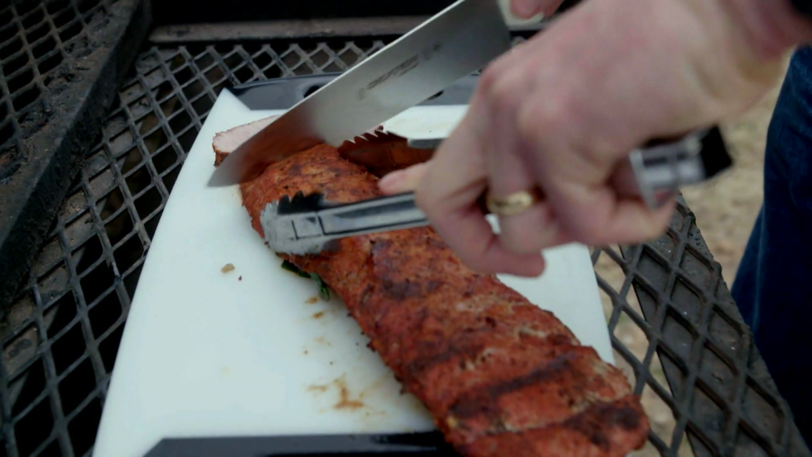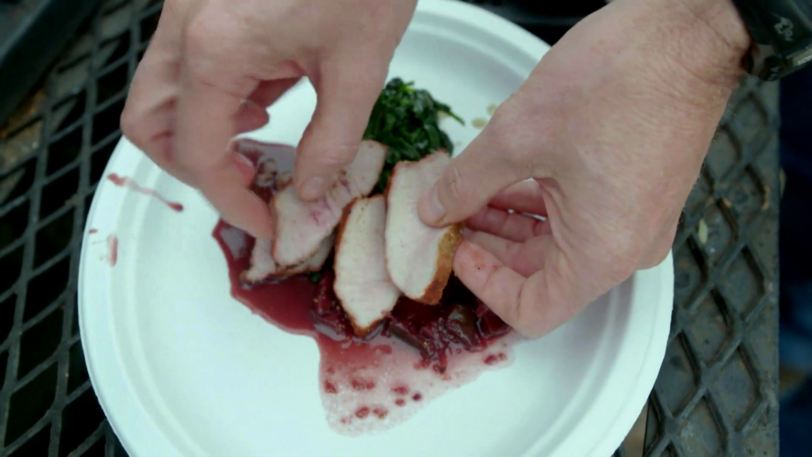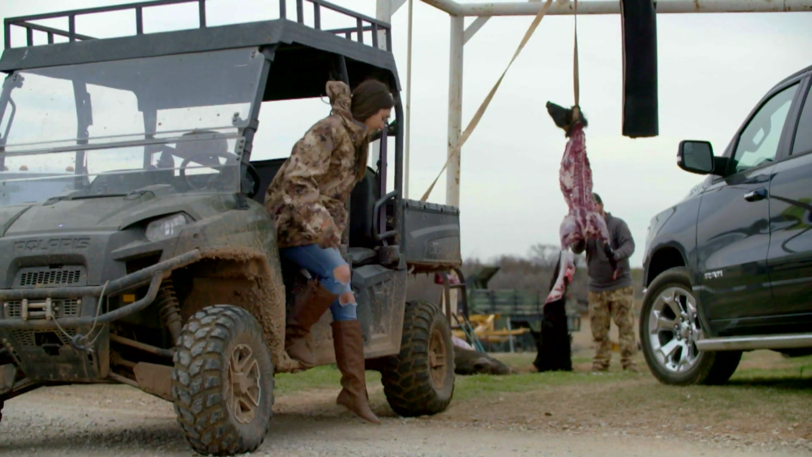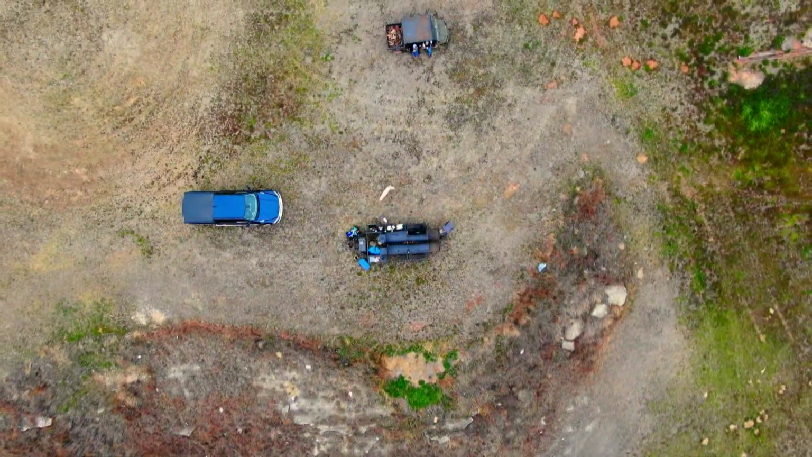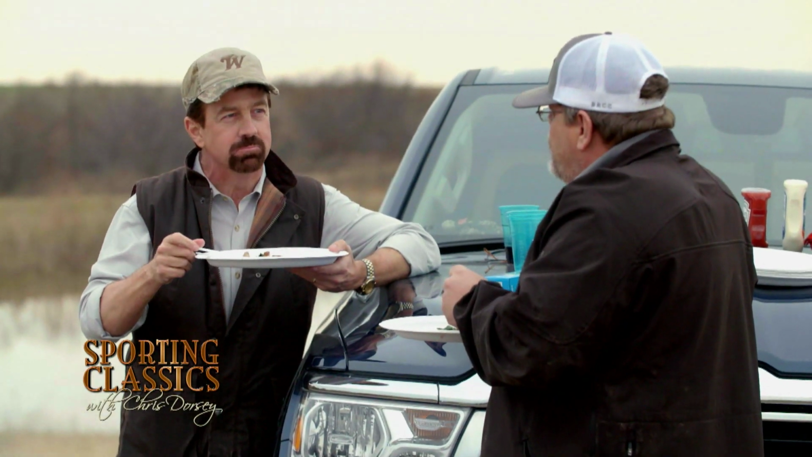He brought it in and he cooked up some pork chops and backstrap and tenderloin. And man, let me tell you, it was some good eating. The farm-to-table movement is on the rise in the culinary industry, and likewise the market for feral pork is growing. Filling the family freezer is one of many reasons to hunt hogs. And after this feast, I had yet another reason to harvest wild boar.